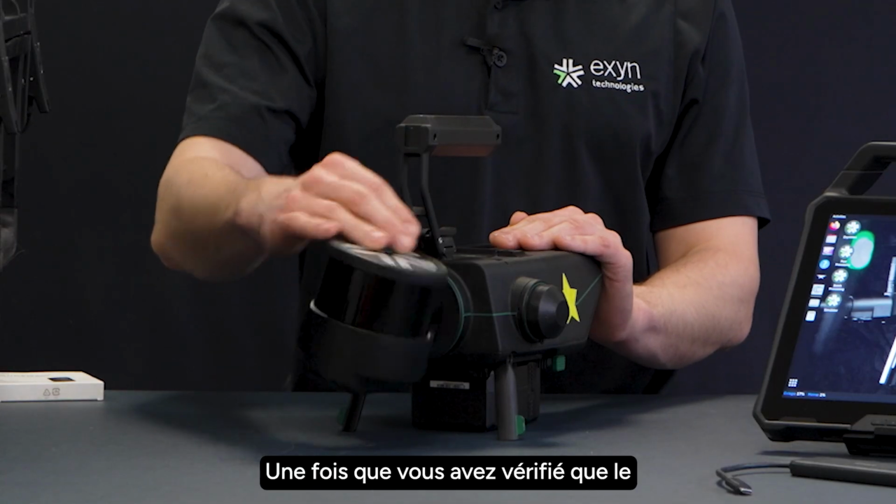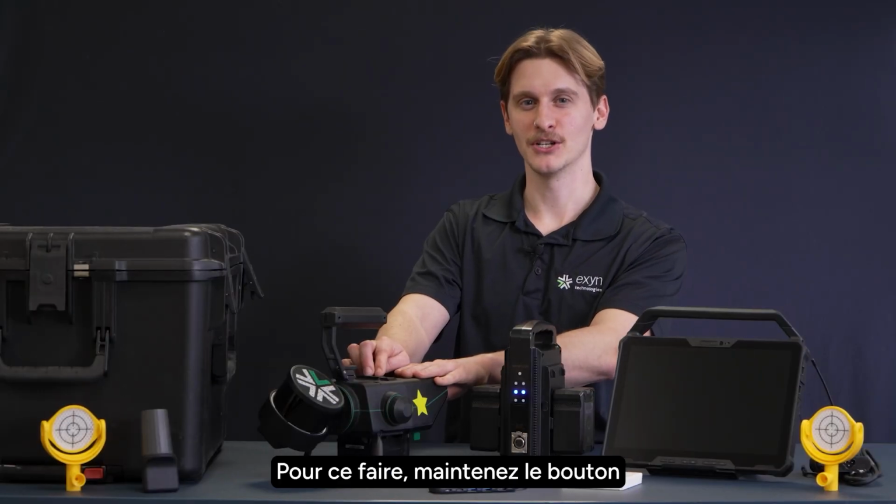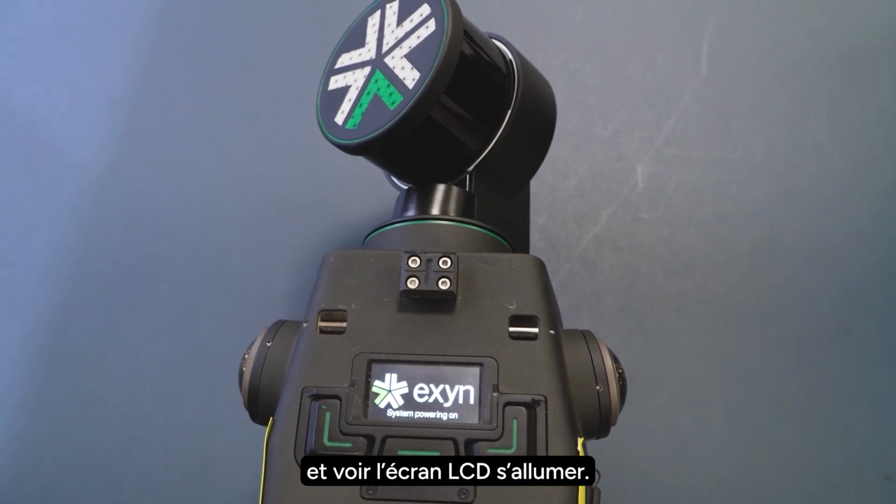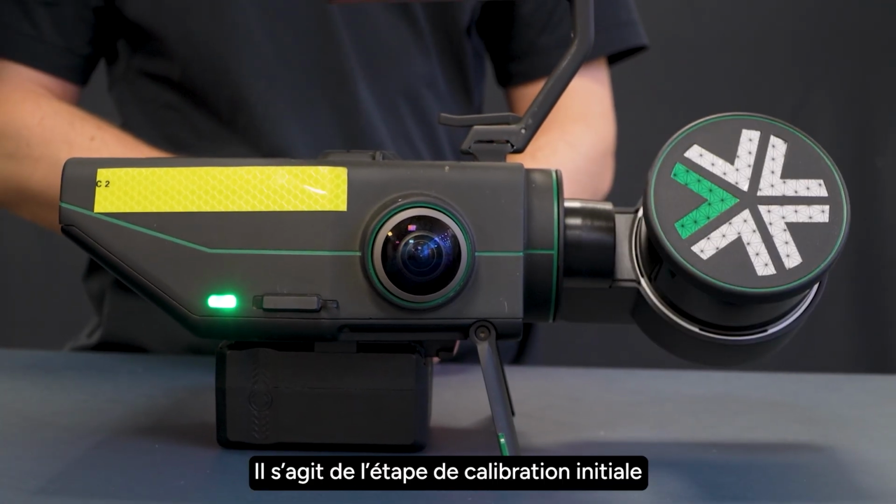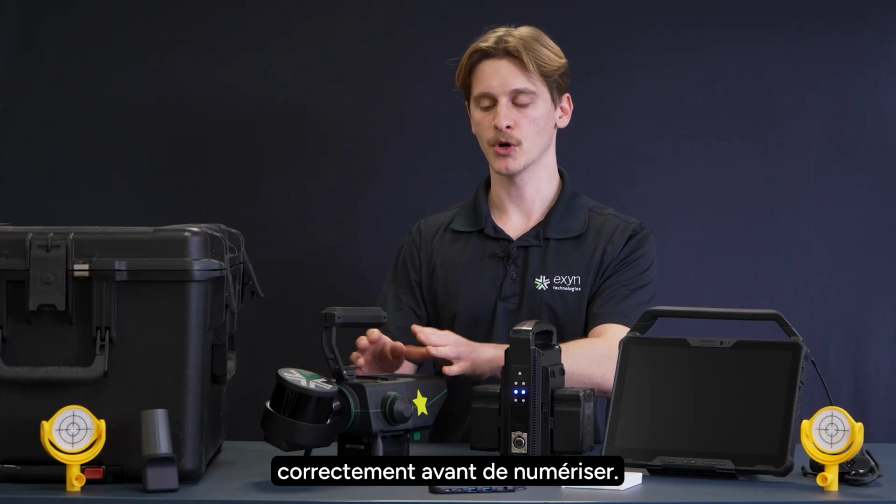Once you've checked that the LiDAR can freely spin, now we're ready to power on the Nexys. In order to do that, I'm going to hold down the center button for a few seconds until I hear the fan spin up and see the LCD screen turn on. Once this begins, you're going to see the LiDAR puck spin in one direction and then the other. This is its initial calibration step to make sure that everything's working properly before we can scan.